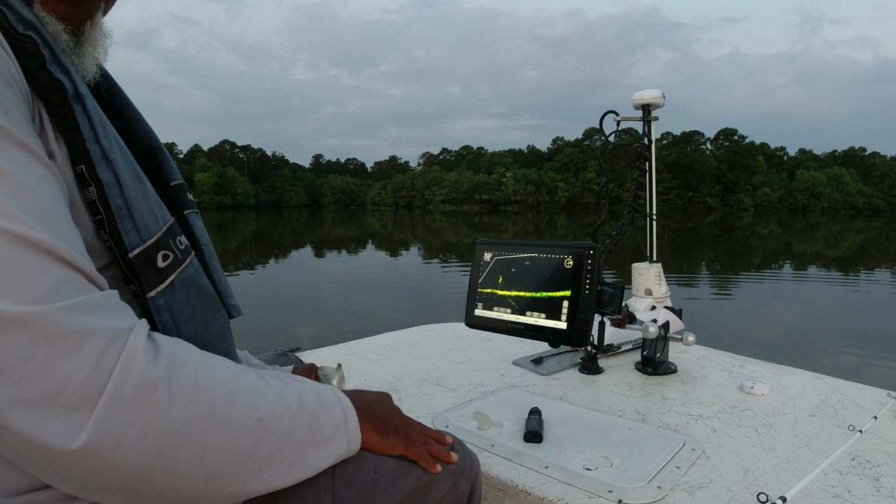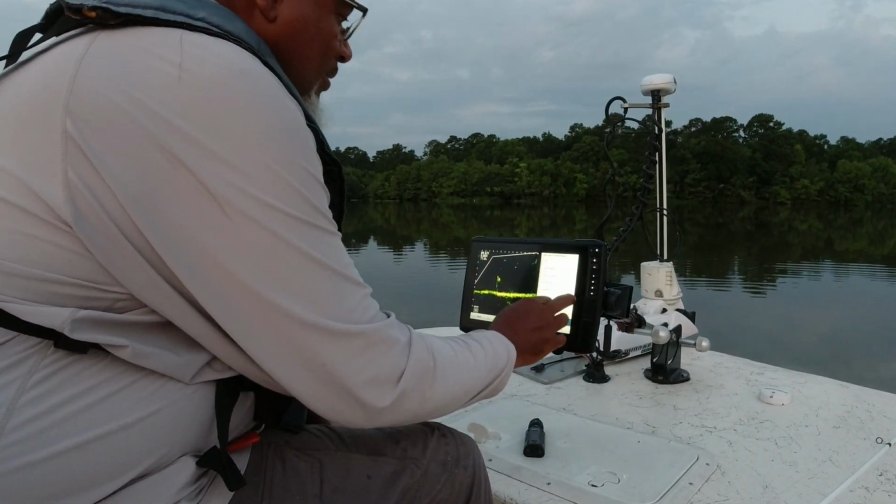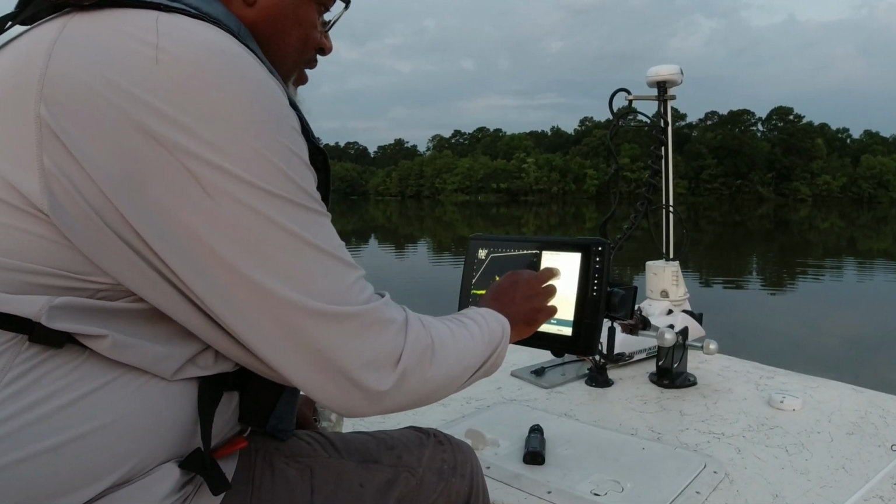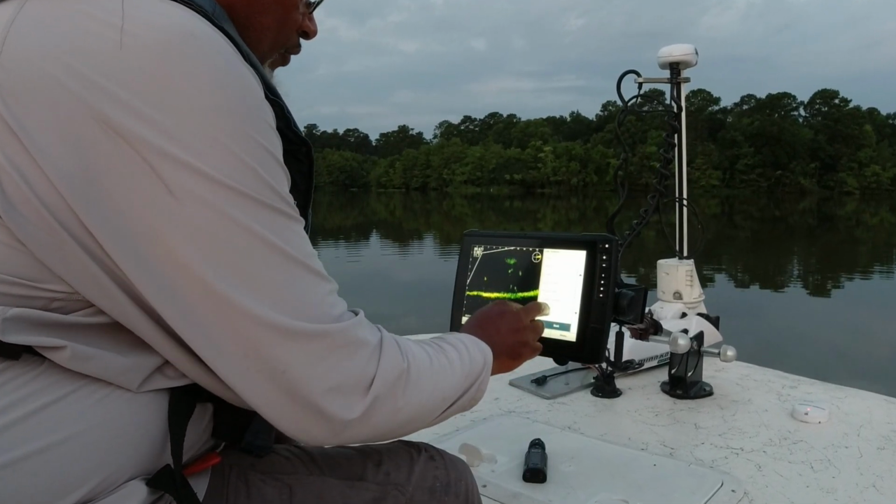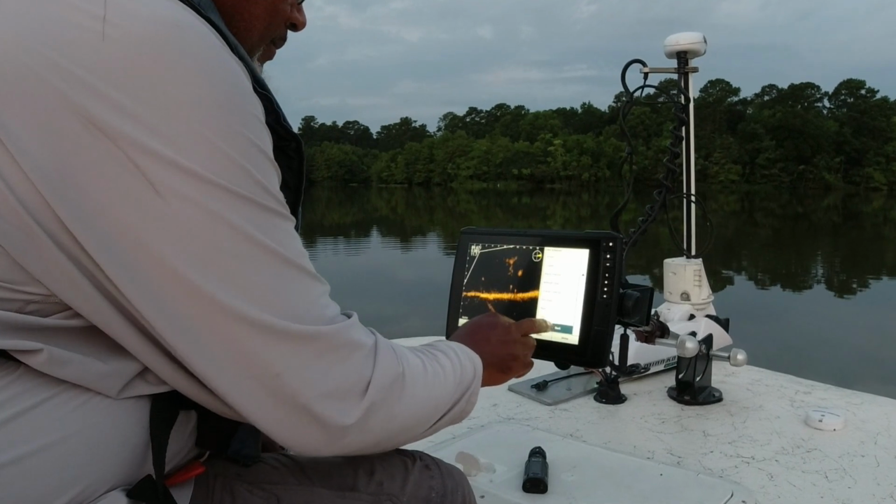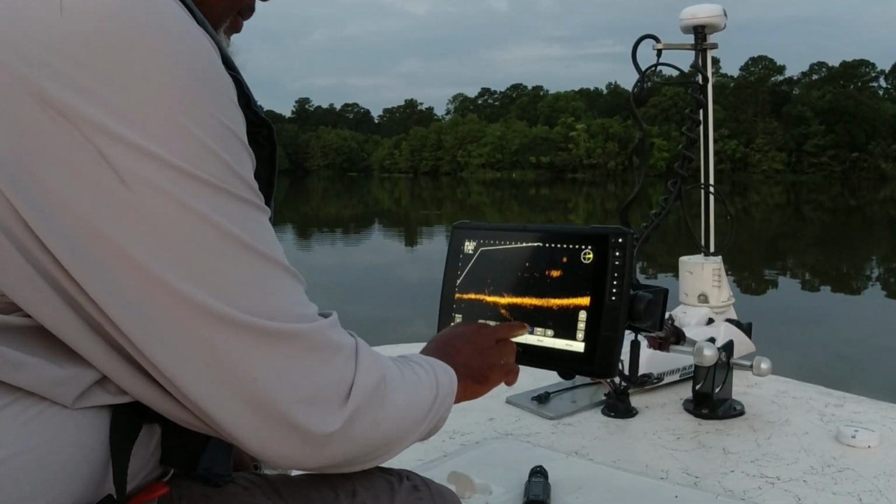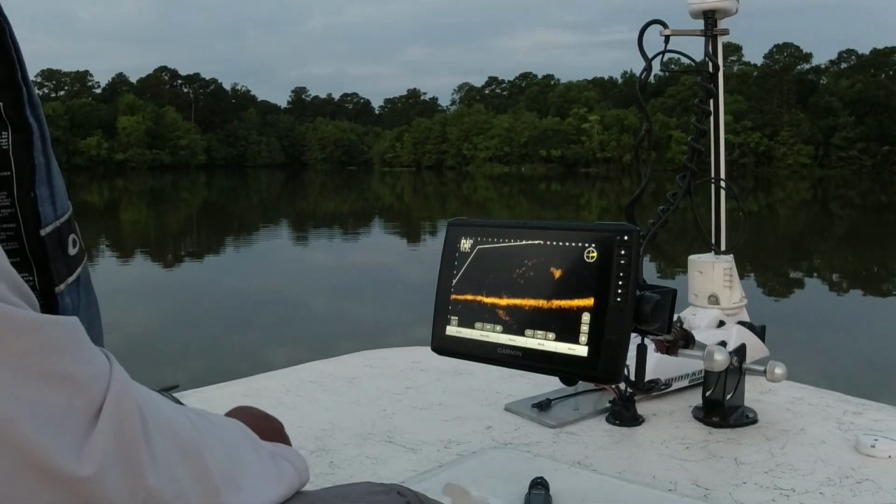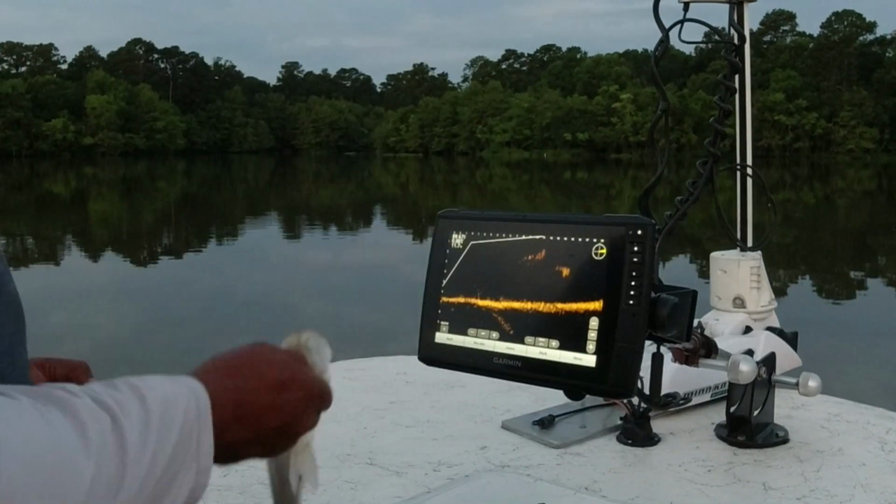So I got mine on auto dim. You see how the screen went bright now? So for sure gonna change it back to my orange crawfish. Bam, number 25.